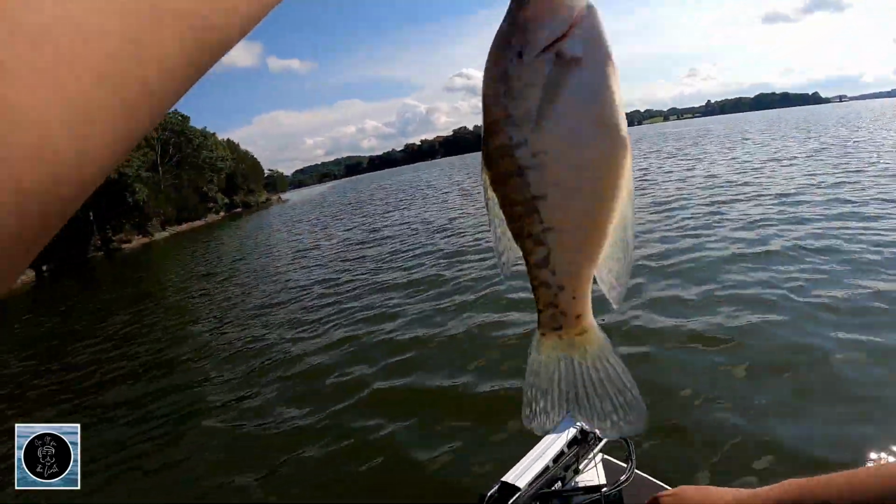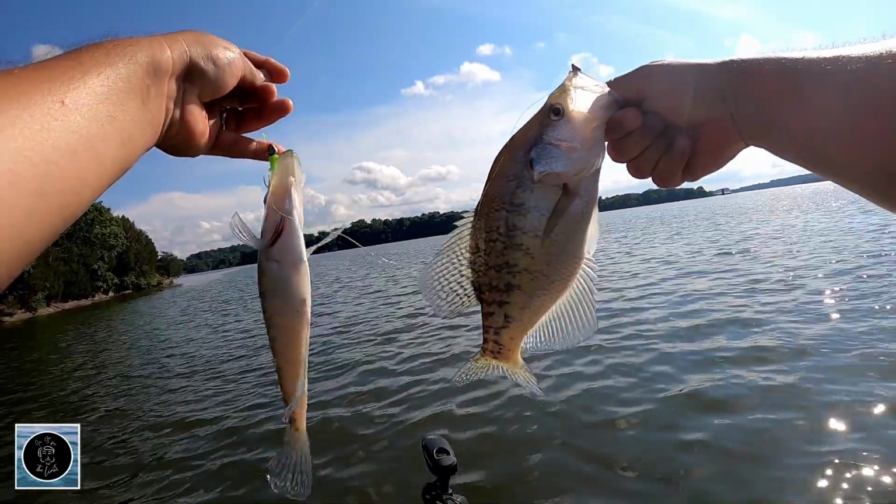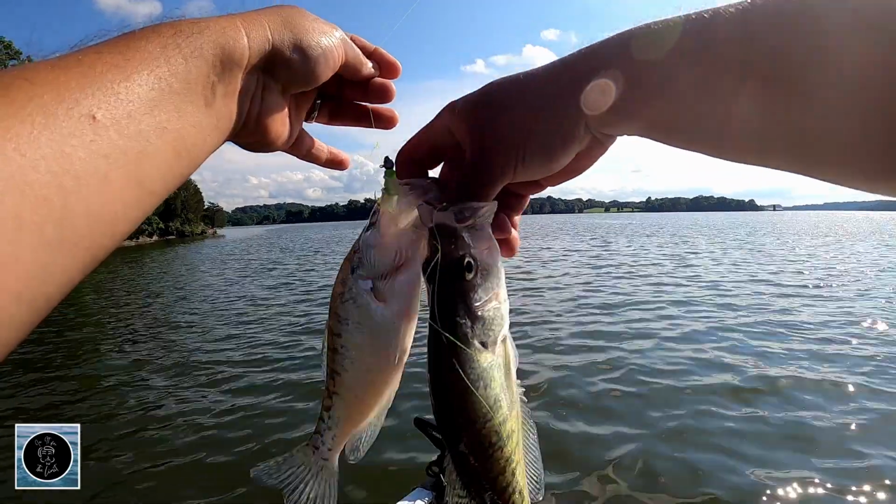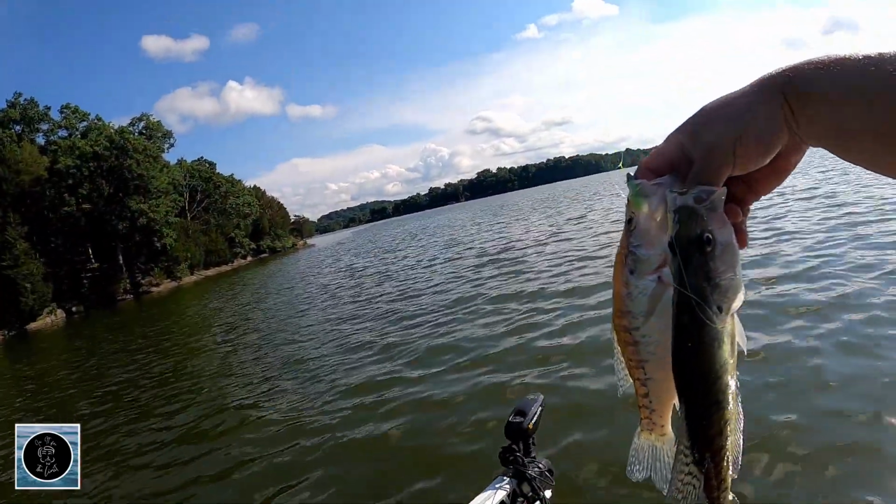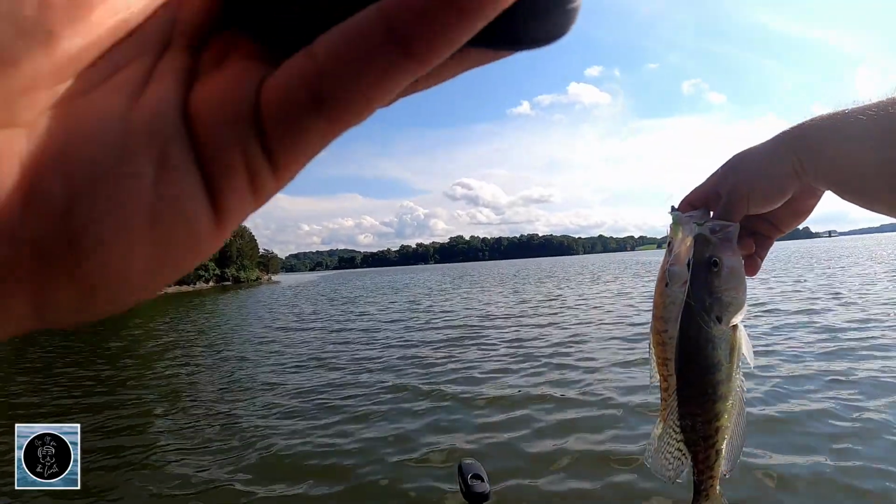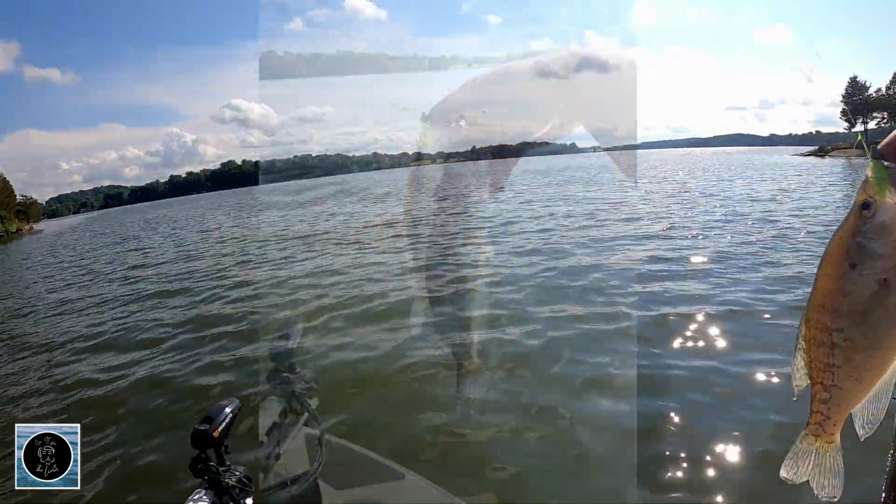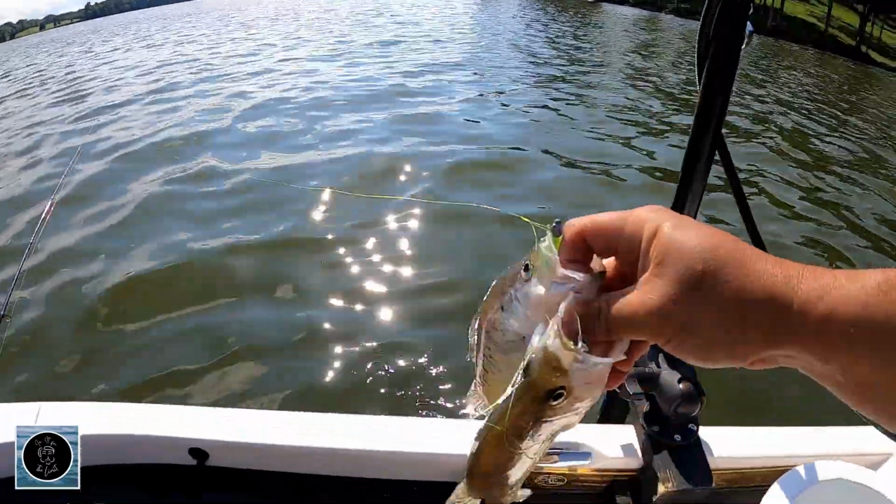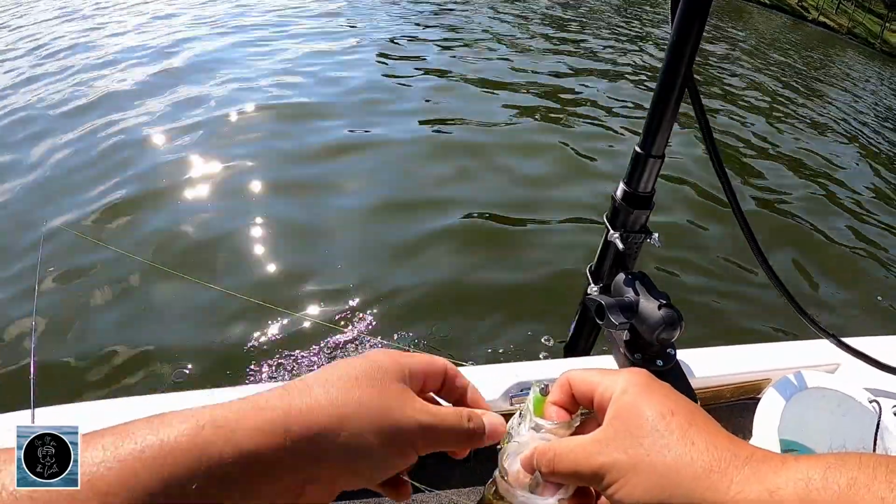We'll look and see, but two at a time. We finally found a good school. Finally found a good school here. Let's get a picture. Neater picture. I don't think that top one's gonna keep. We're not keeping them anyways, but I just want to see for record purposes.